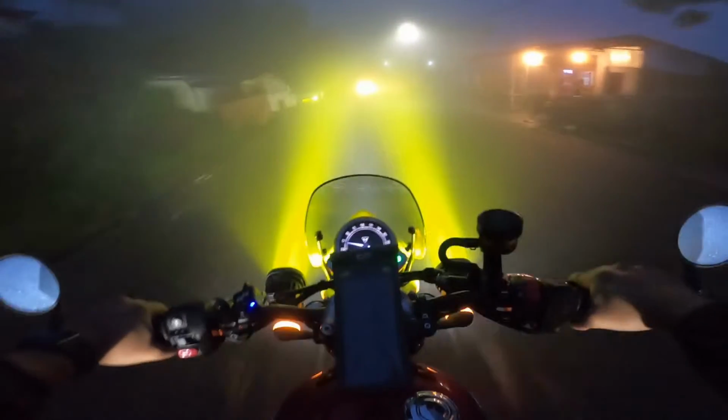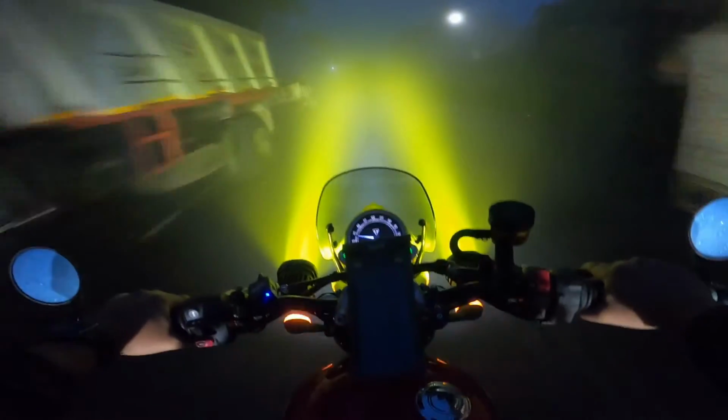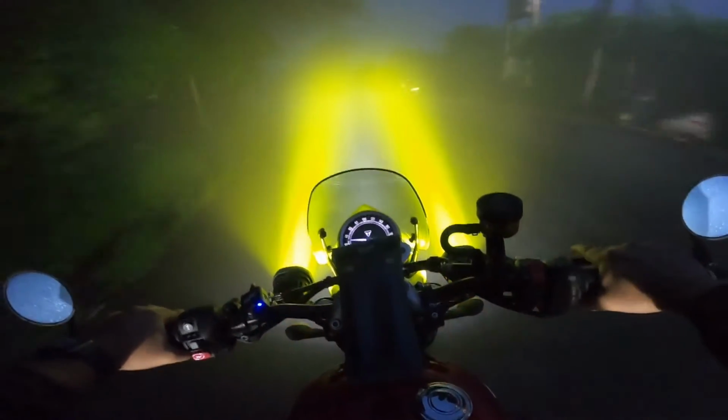Second thing is you have to be careful with your braking. Engine braking should be done more than disc brakes, because they will get hot.